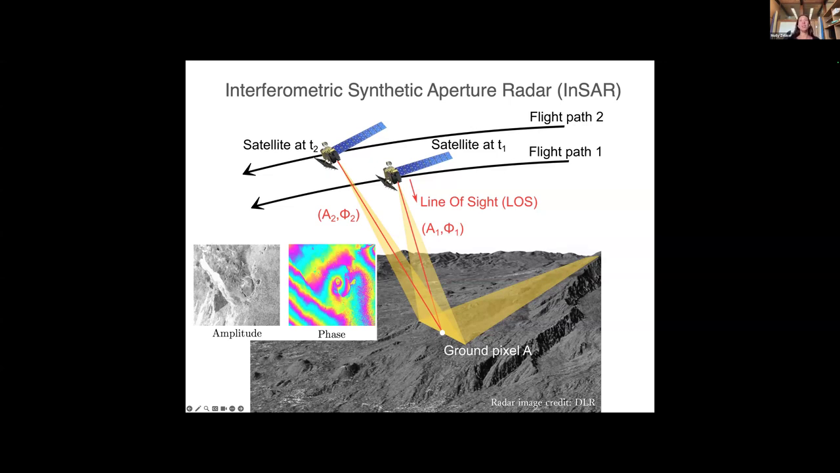So here you can see the first satellite orbit at this position 1, and it will send out radar echoes and collect a set of amplitude and phase values. Then at a later time, T2, the satellite will fly over again at approximately the same location as the first one, and it will acquire a second set of amplitude and phase values.